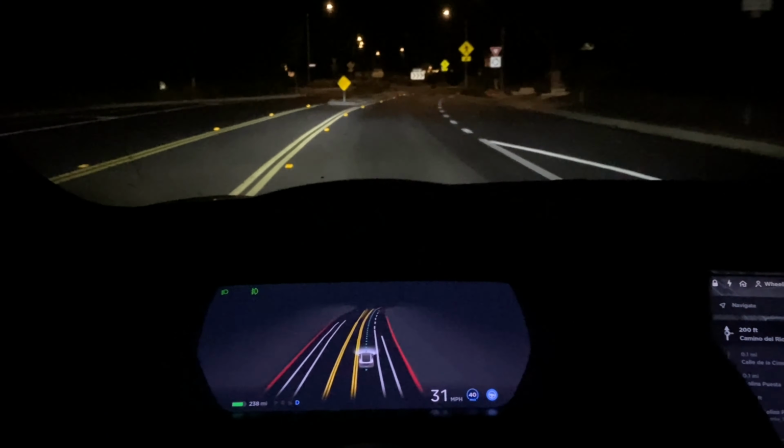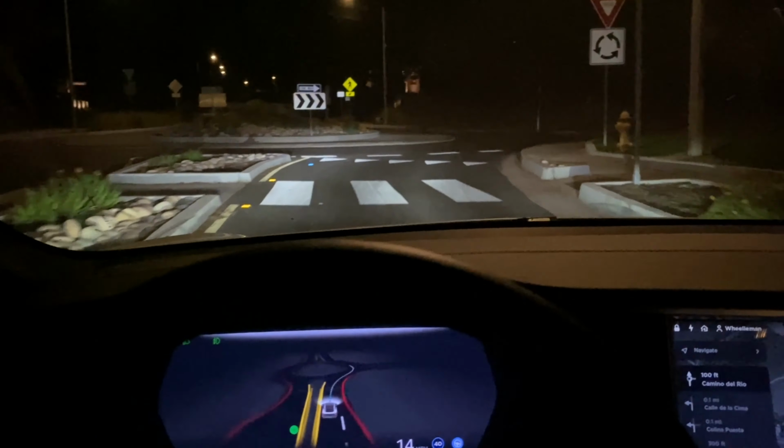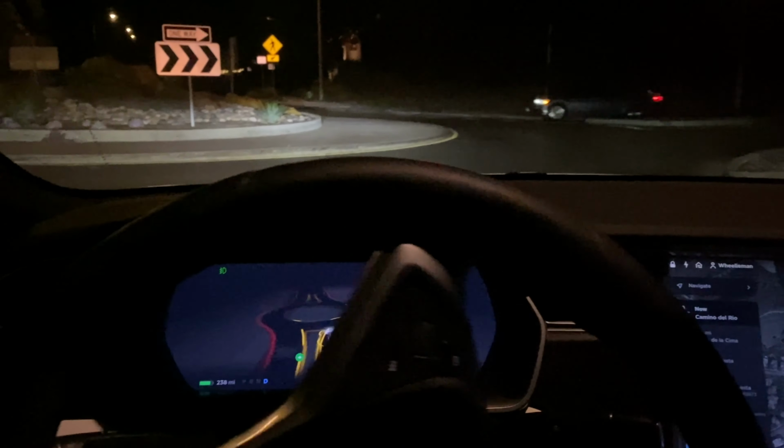This is going to be straight out, around, and then straight again. So here we go. Nice, slows down. Now there's a car coming there. What's it going to do? How's it going to play?